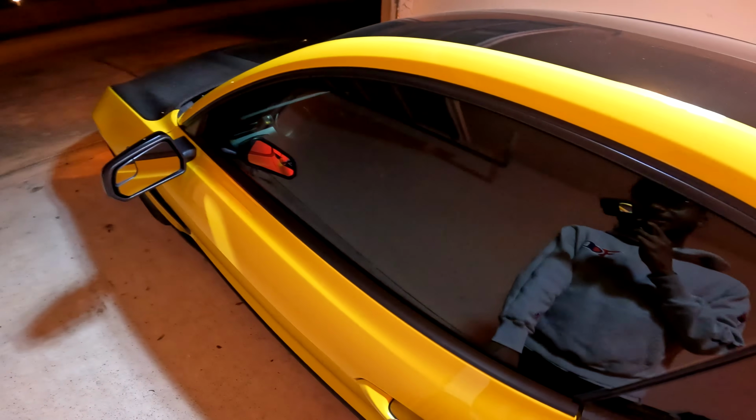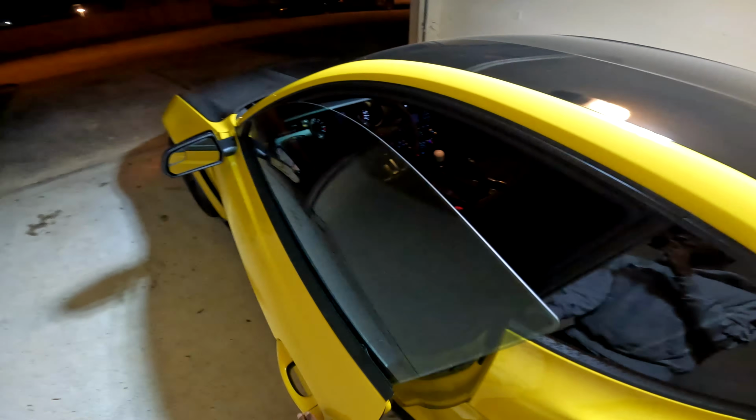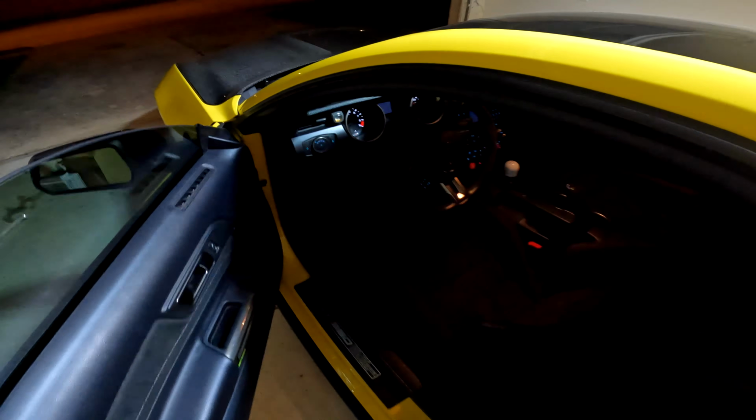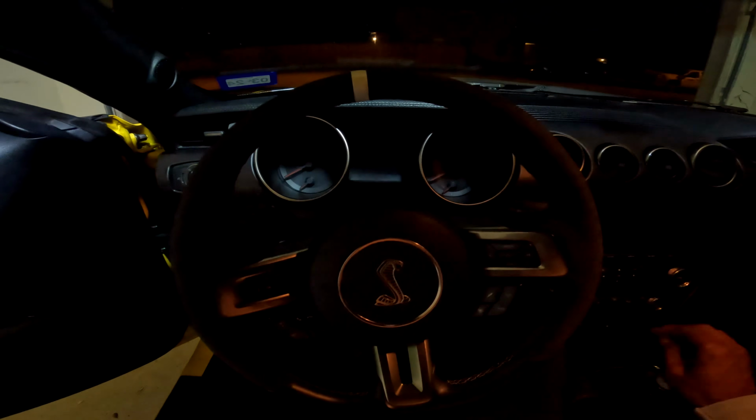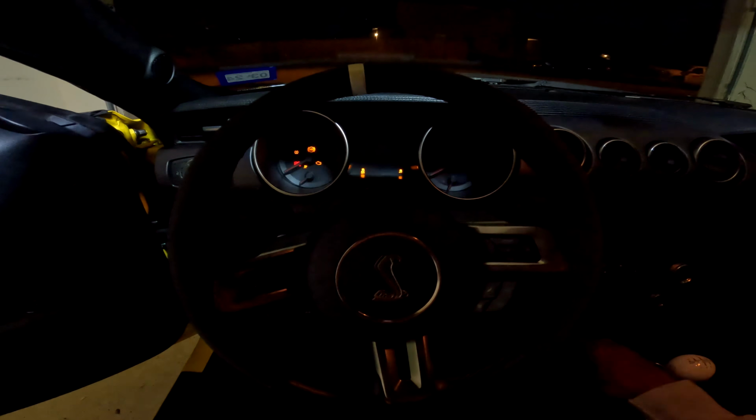Now we are gonna be going on a little bit of a night run. It has been a very long time since I have done something like this in the Shelby GT350. 3, 2, 1. Sorry, neighbors.